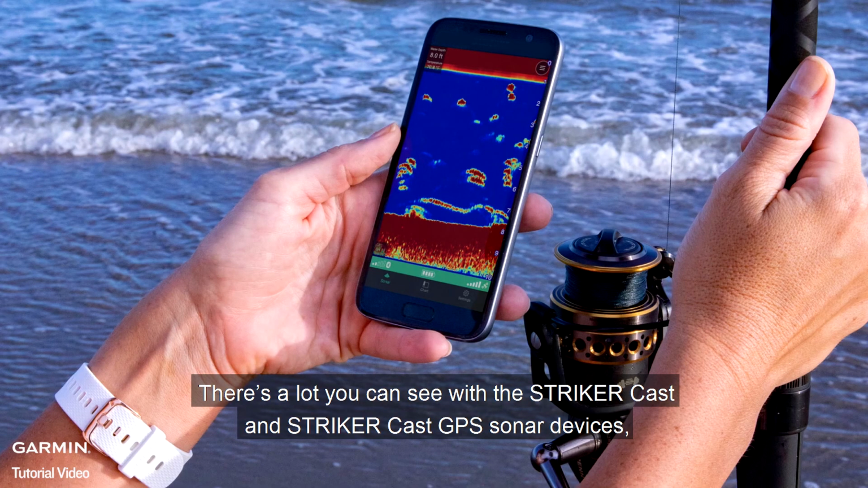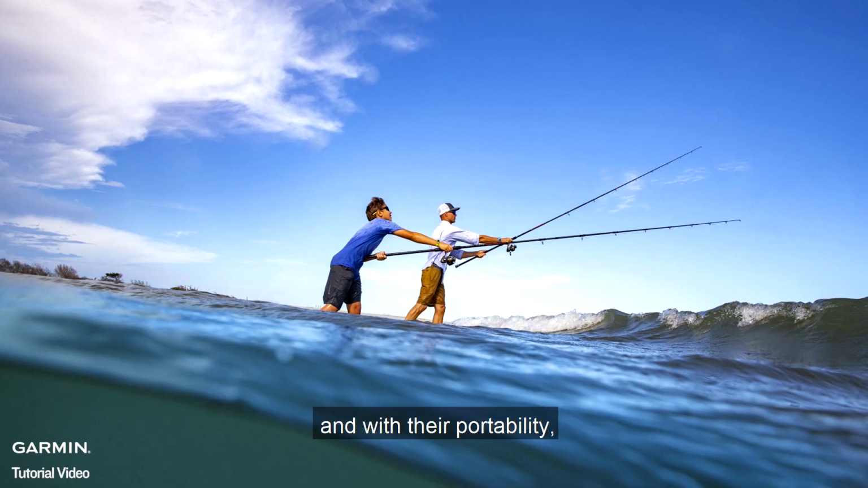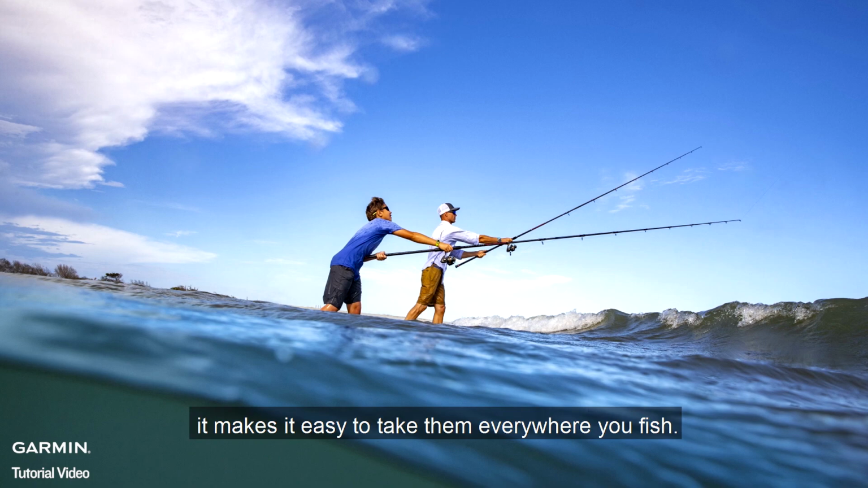There's a lot you can see with the Striker Cast and Striker Cast GPS sonar devices, and with their portability, it makes it easy to take them everywhere you fish.